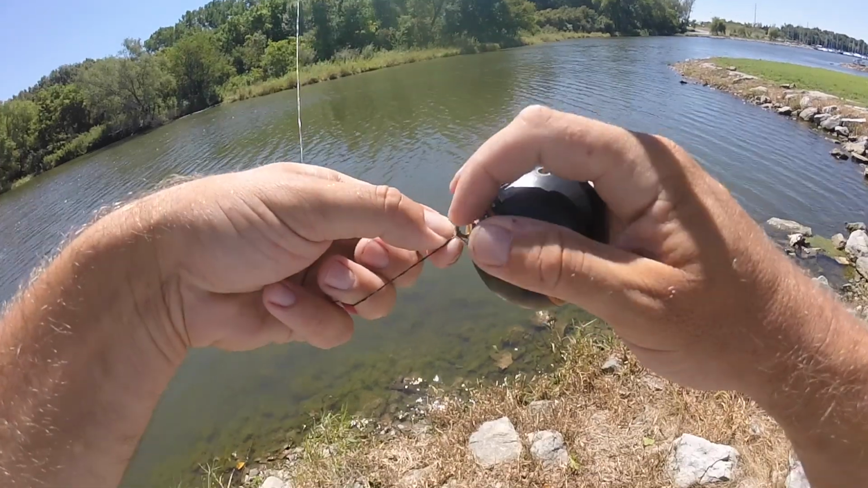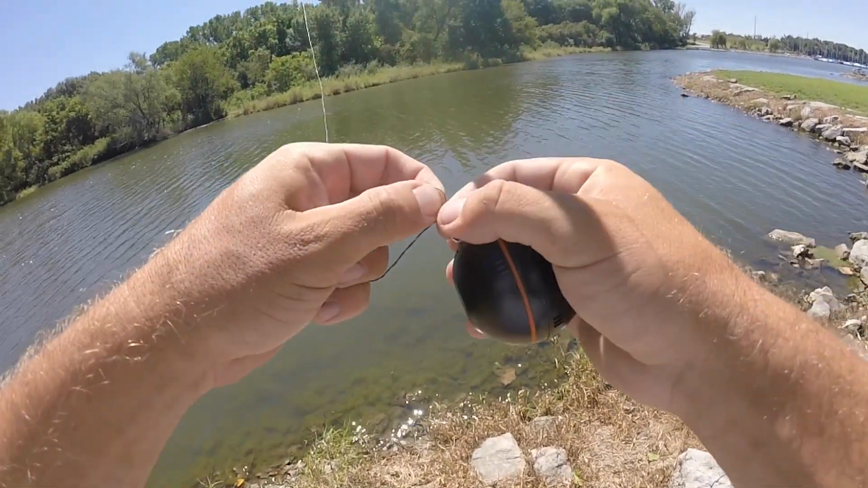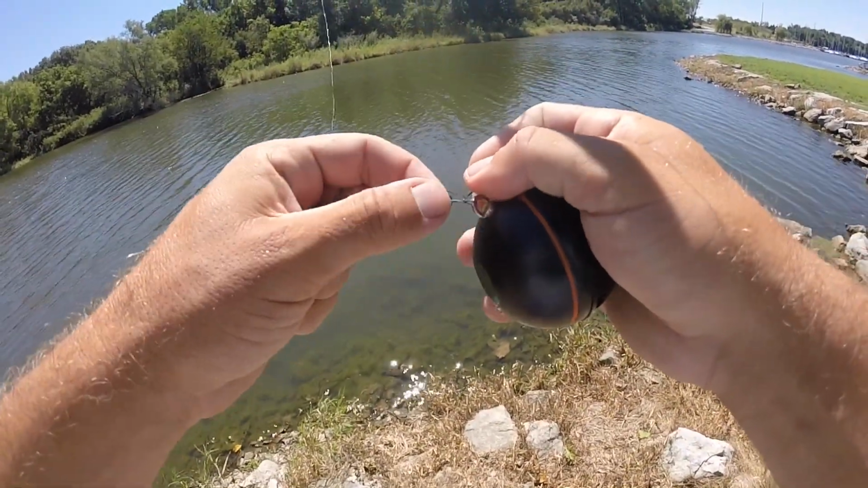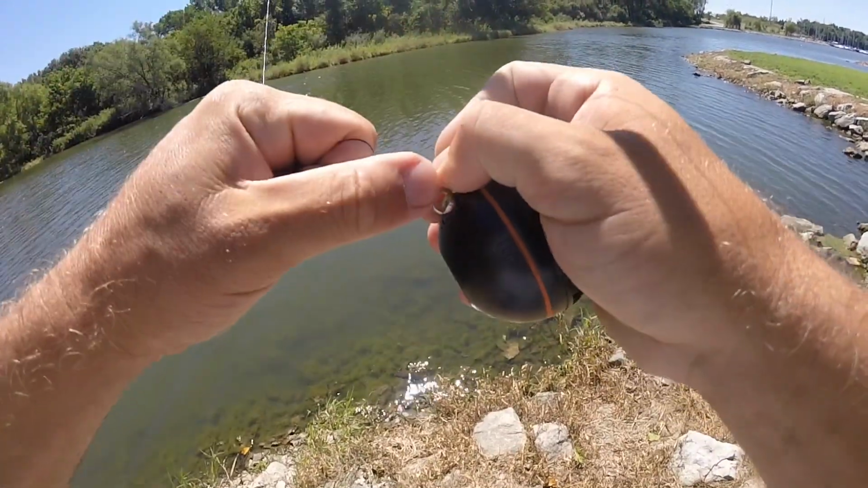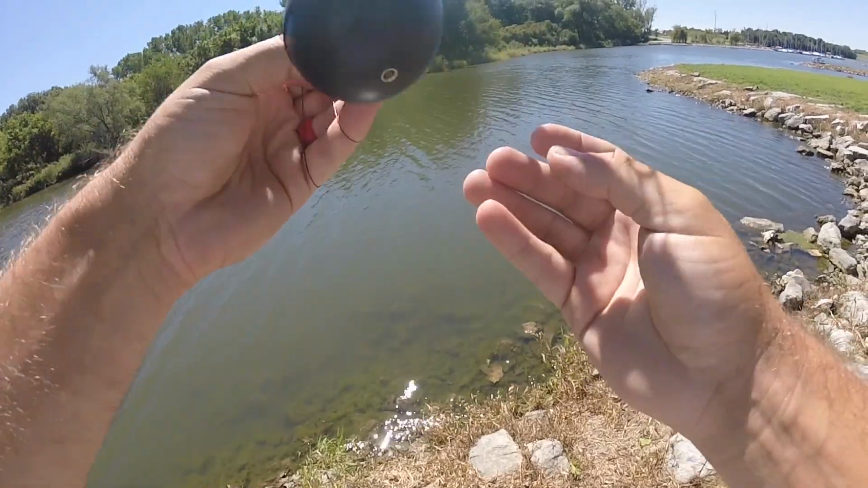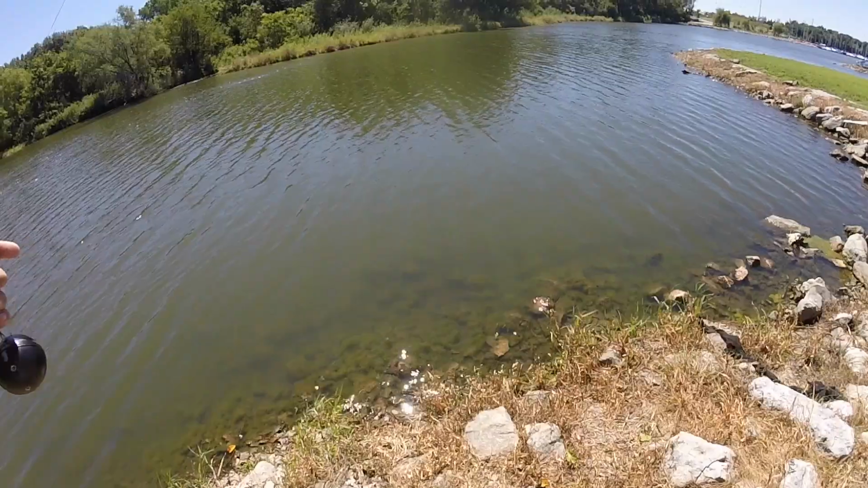I like braid. A little bit stronger, obviously. You don't want to have to worry about casting this thing off. It's an expensive device. But honestly, I've had no issues with backlashes or anything. So a simple clinch knot and at least 10 to 15 pound fluorocarbon, monofilament or braid should do the trick. So we're going to put it in the water and take it to the next step.